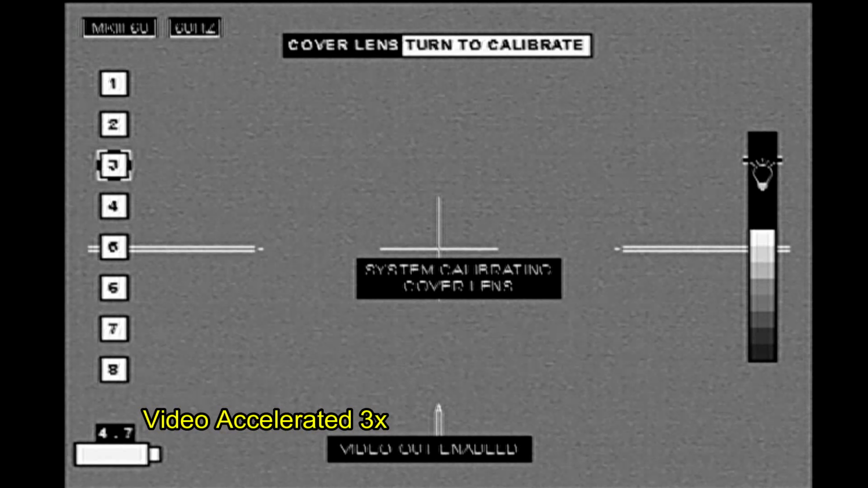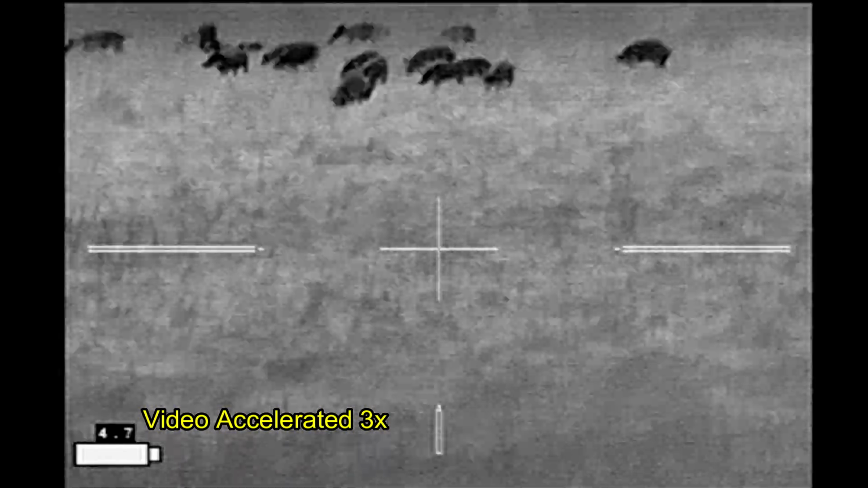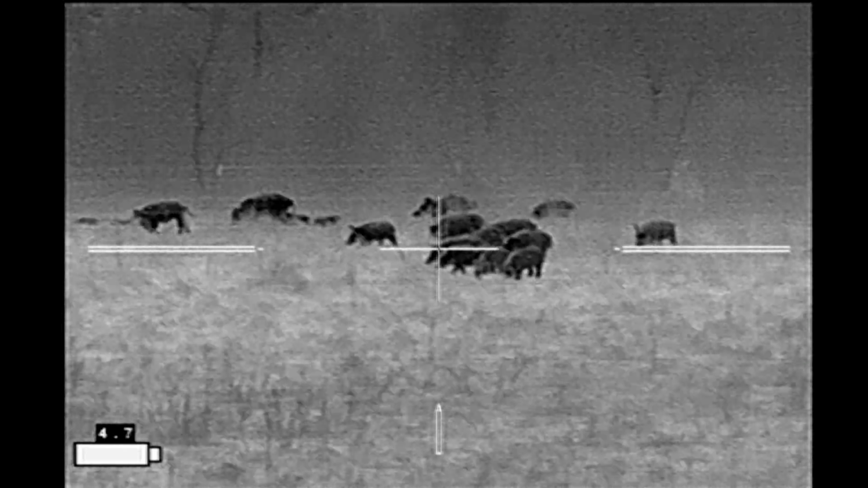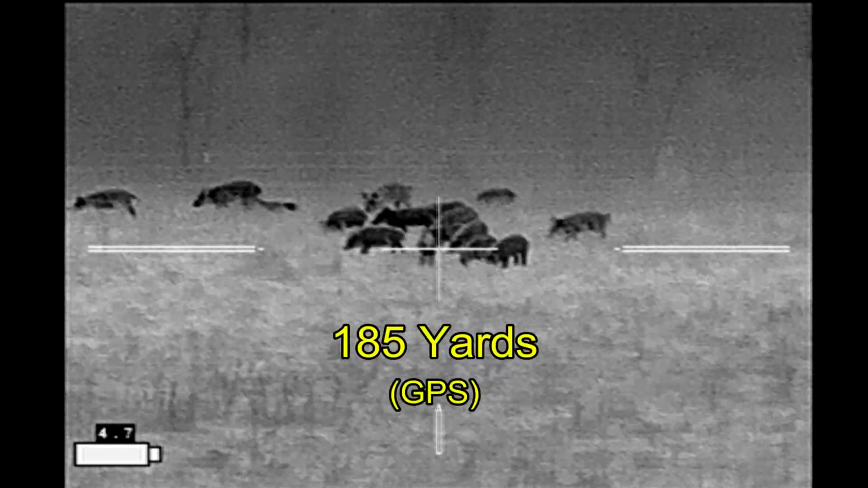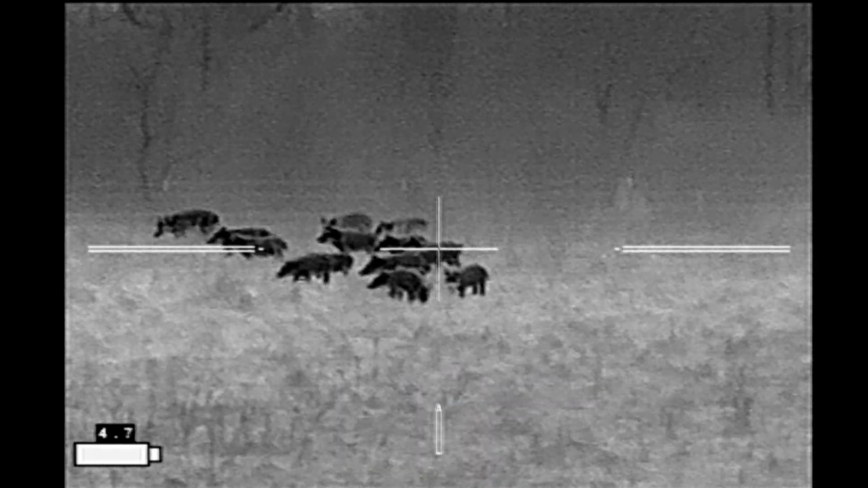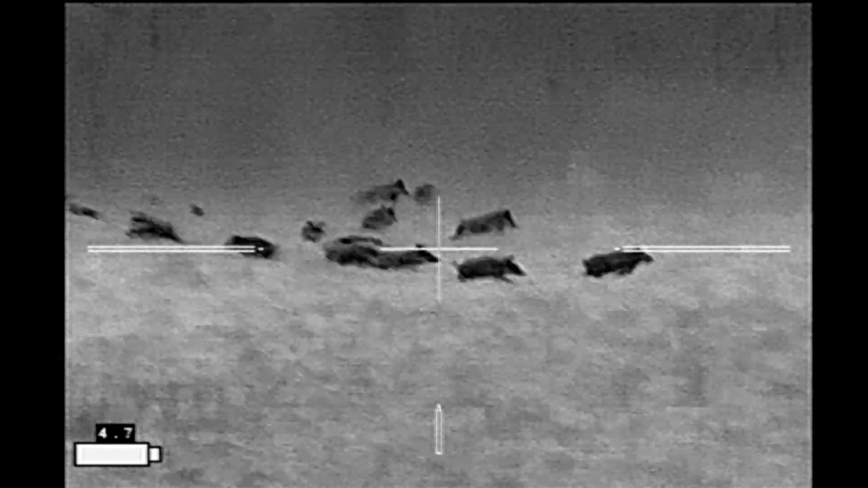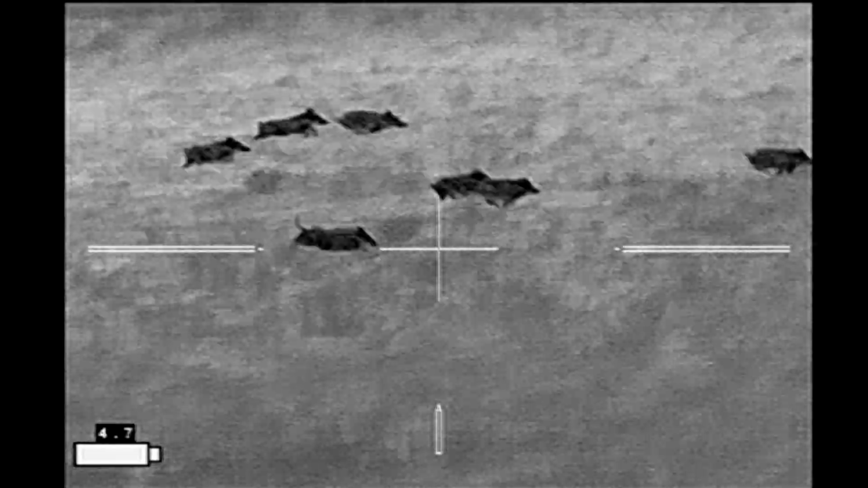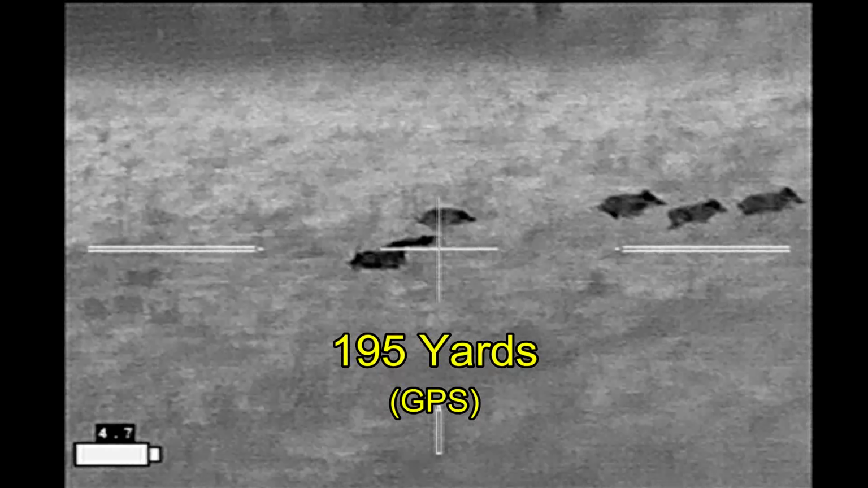I'm waiting for more hogs to come through the fence. And I figure it's about time. I pick a hog. It's going to be a sow, or what I think is a sow. She goes down. I drop that hog.